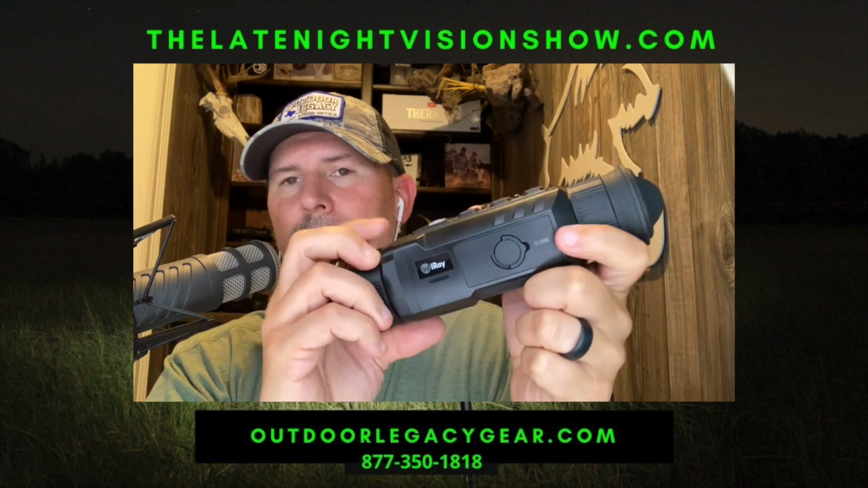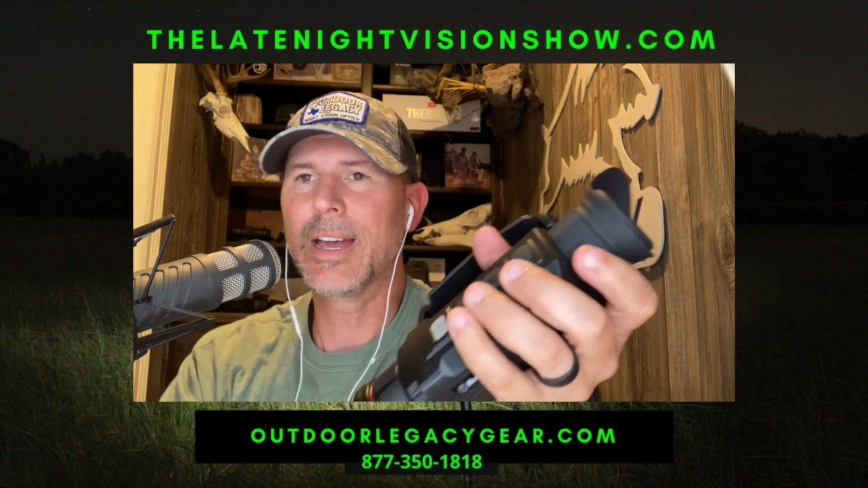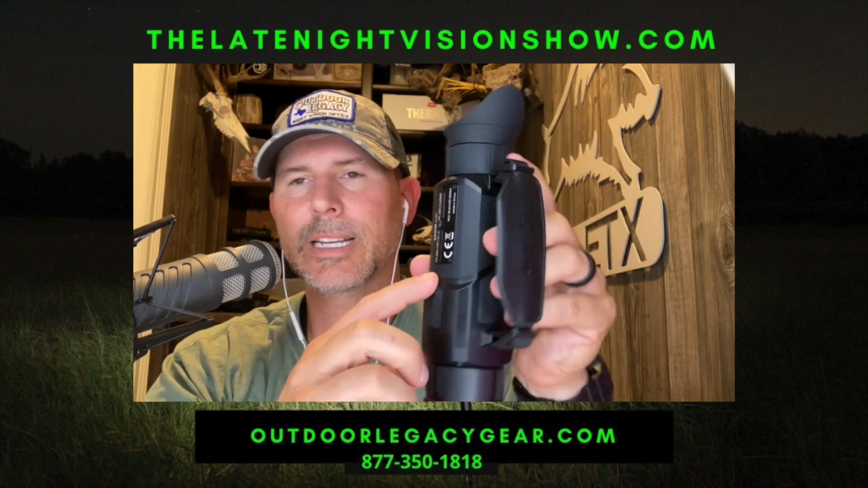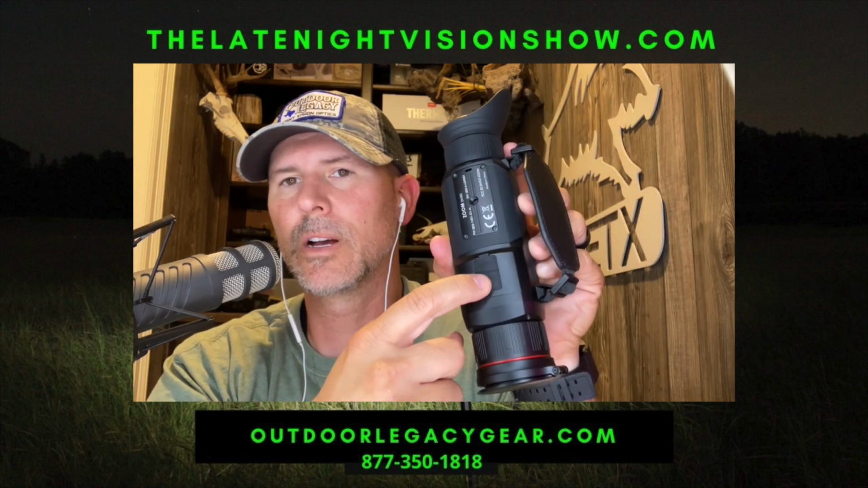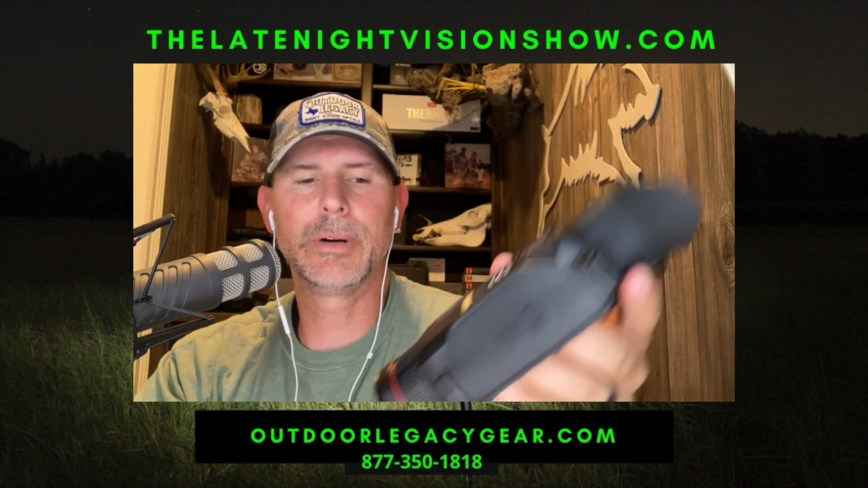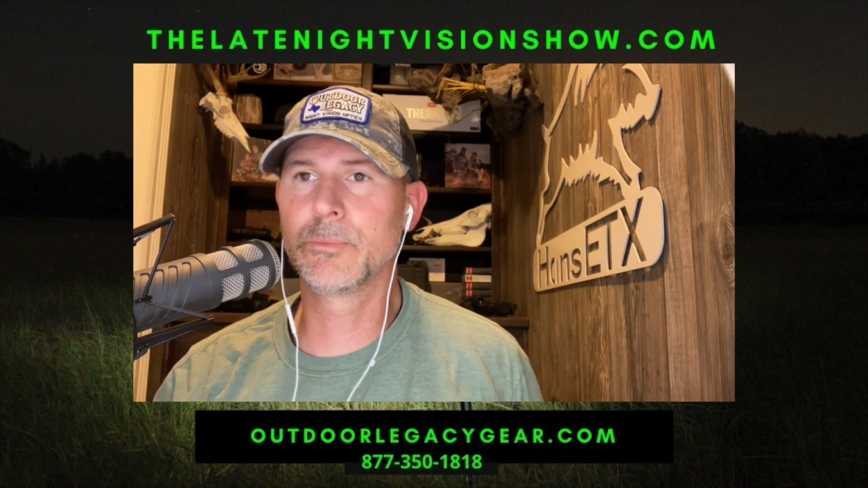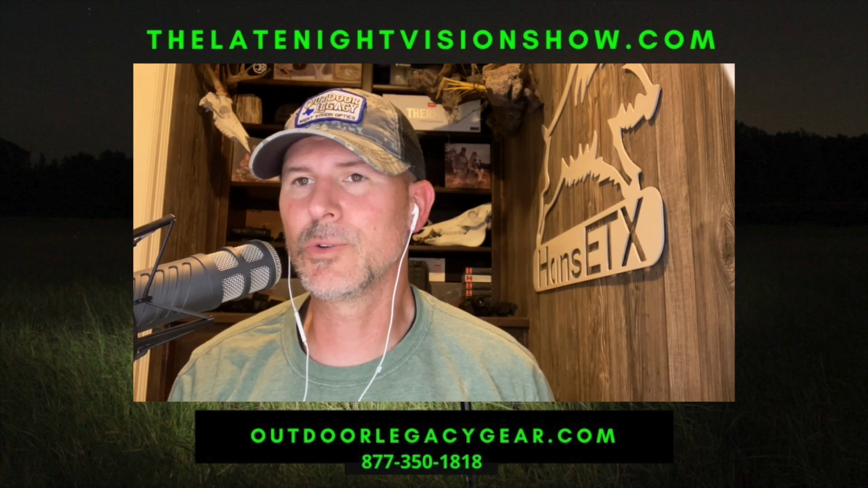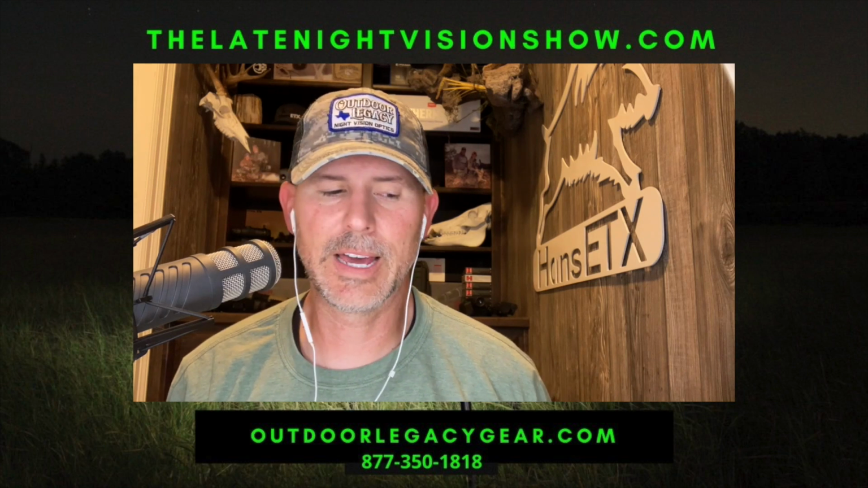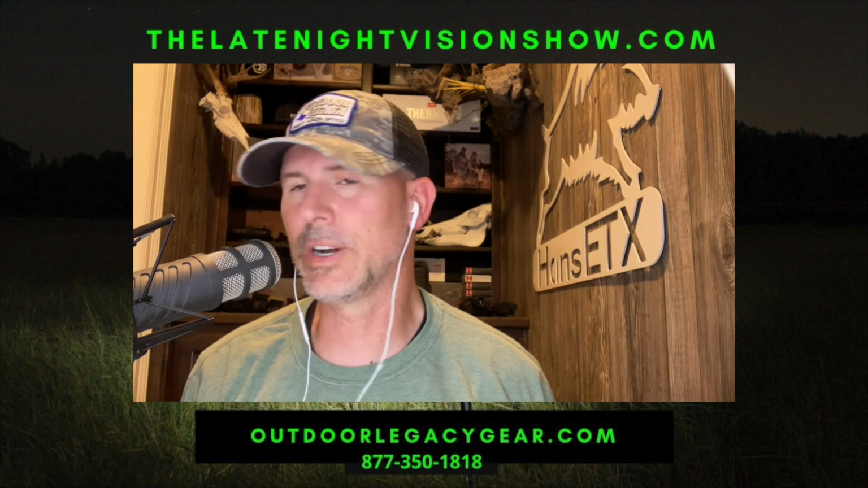And like Jason talked about, on the side is the battery compartment where the batteries pull out. So very basic design. It's got the USB-C port right here underneath the unit. But again, basic design like most monoculars are, with the key being the uniqueness of that optical zoom. But it's very easy, like Jason said.